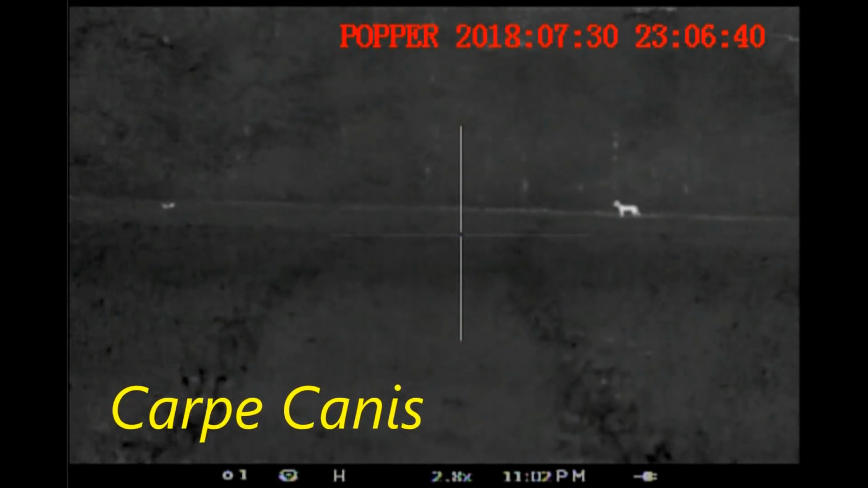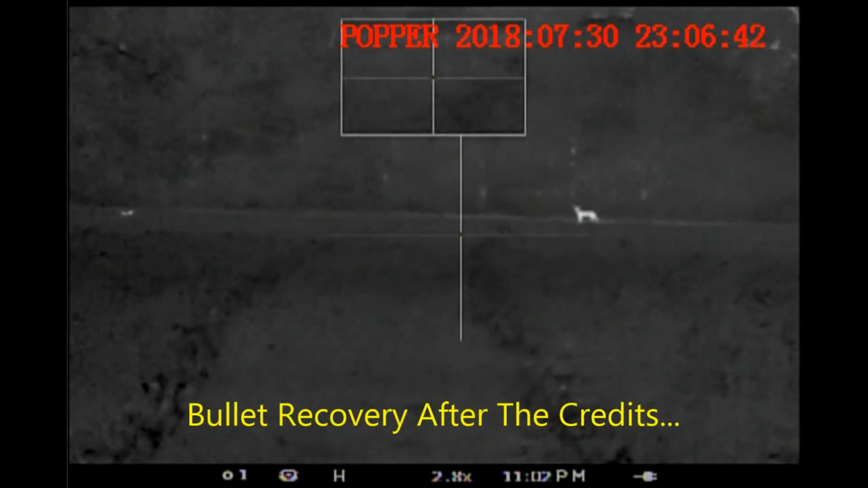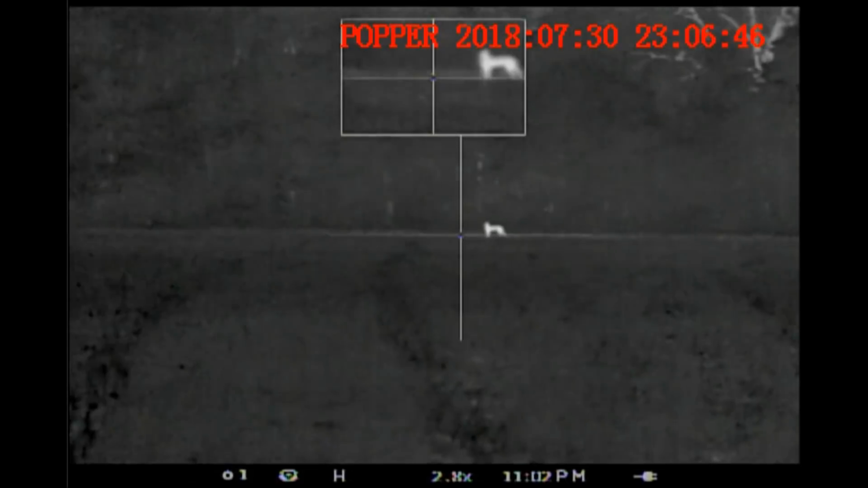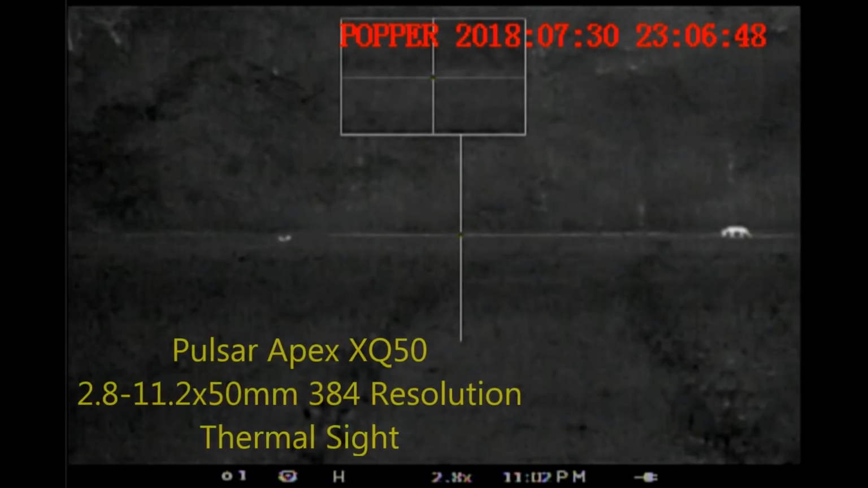It came as Ben and I went hunting down in Bosque County, Texas. We hadn't seen anything all night, so we separated into two separate fields when he finally spied this coyote with his Pulsar Apex XQ50 thermal sight, which I think is one of the better budget scopes that's available today.